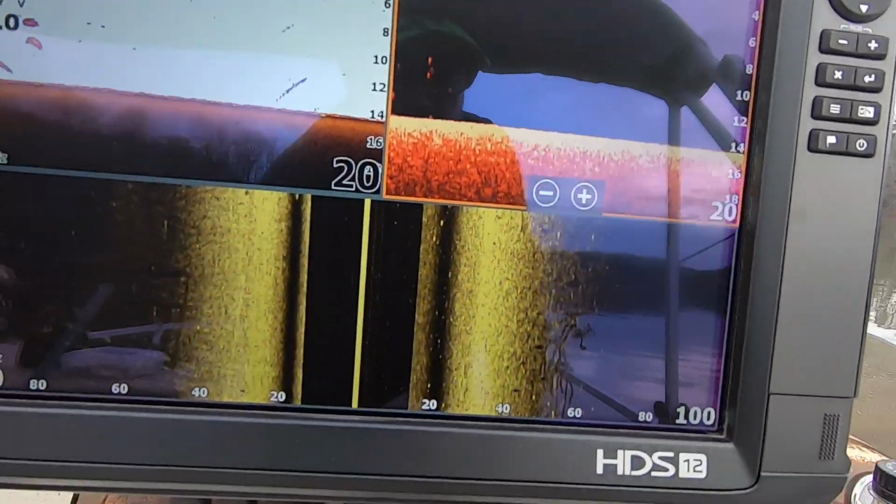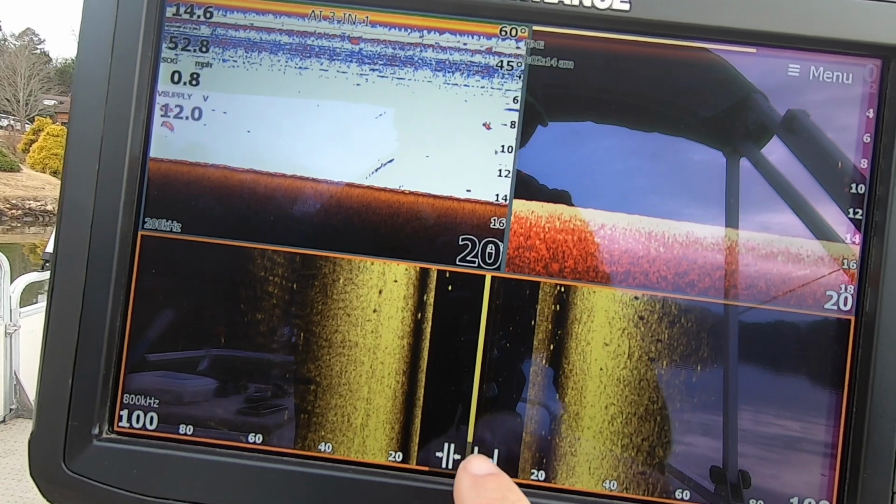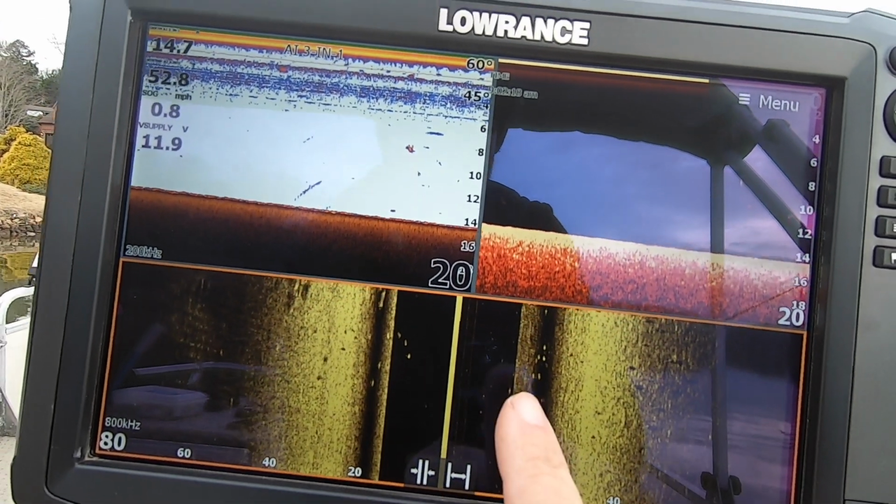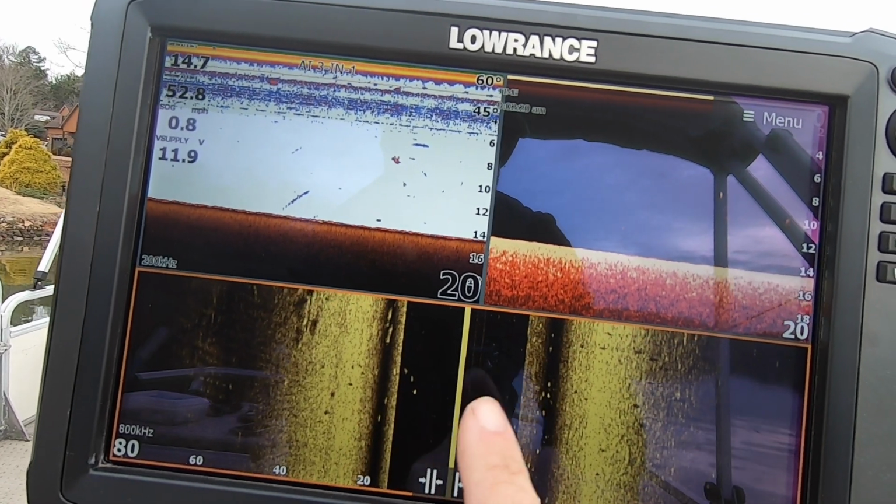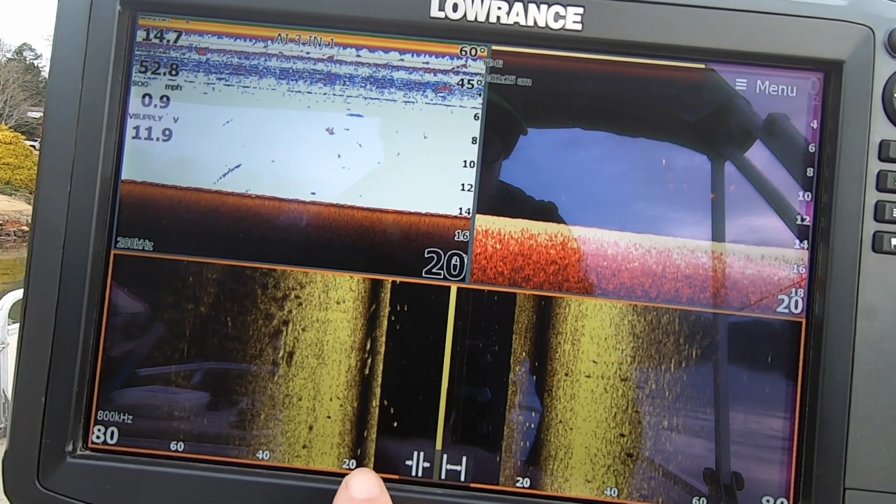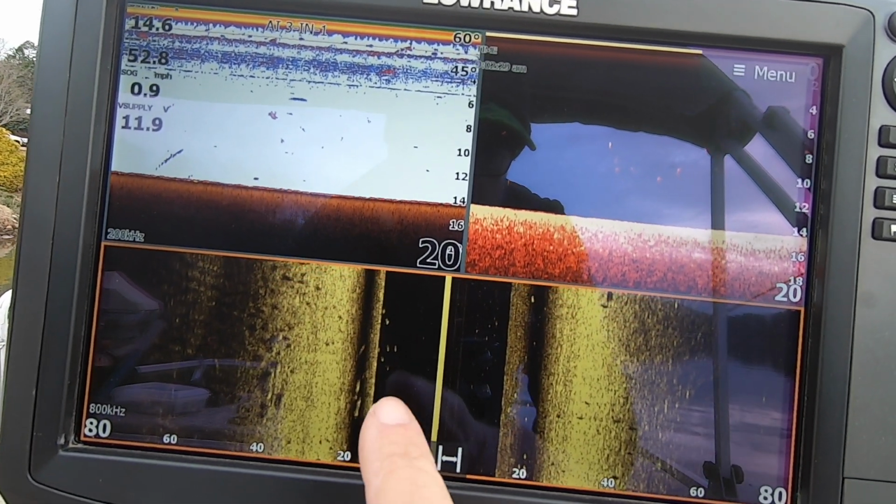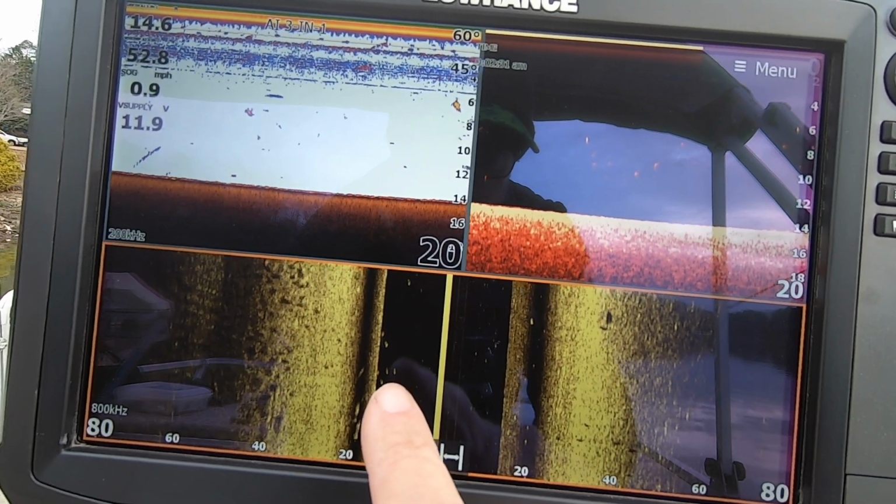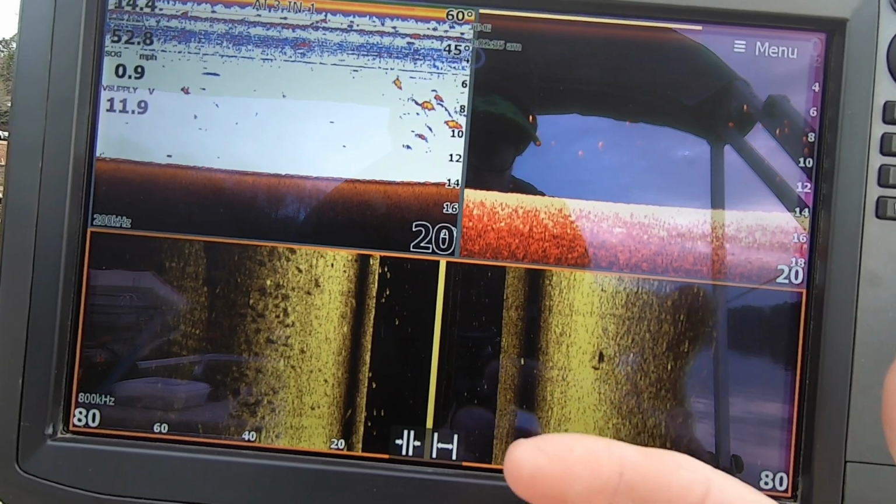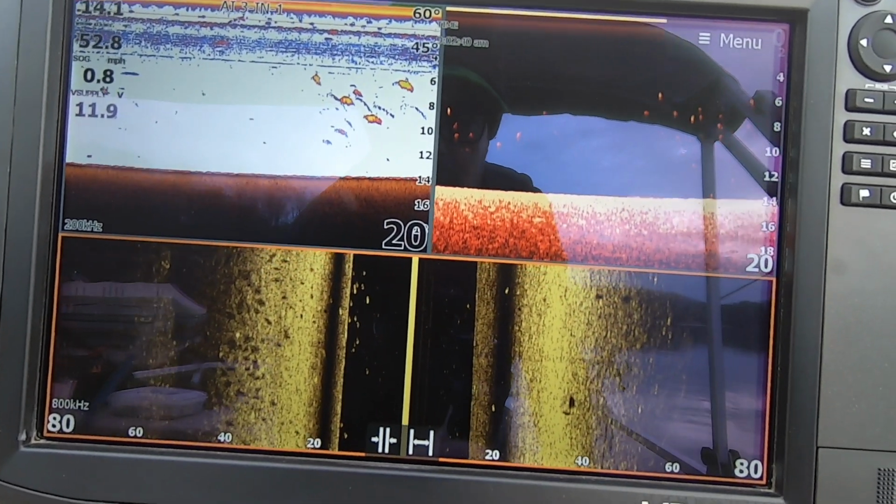And looking on Sidescan, I'm out to 100 feet, but what we'll do, let's go 80. Now here we go. I got fish on both sides of the boat, got fish under the boat, 20 feet out. 20 feet out, you see any marks in the black, it's fish, or it can be structure or limbs that are hanging beyond that beam.